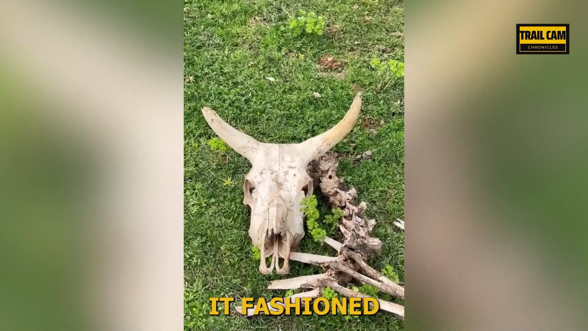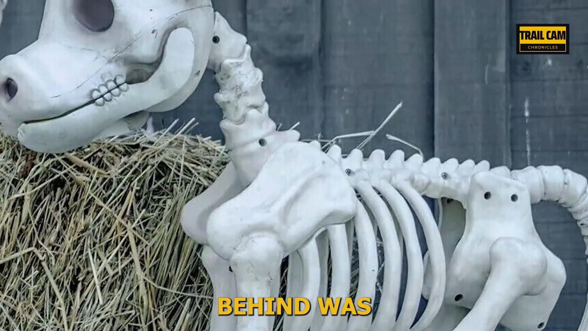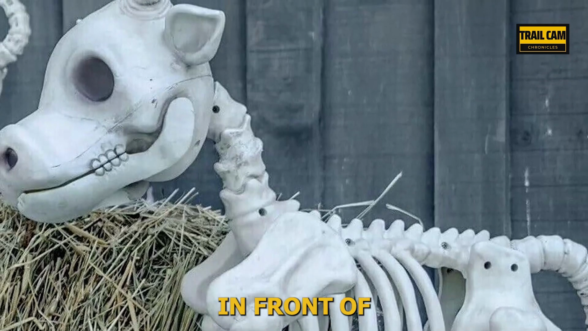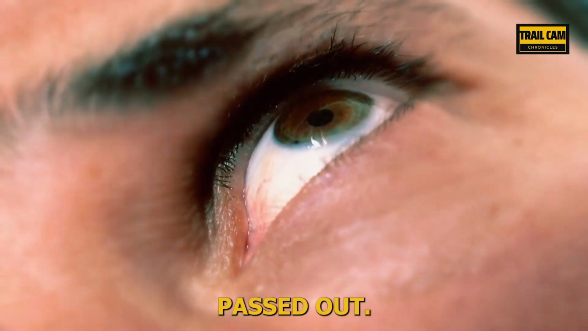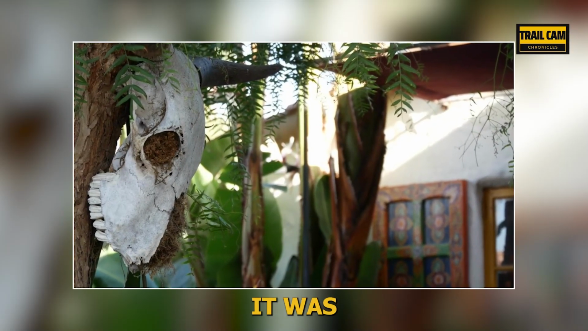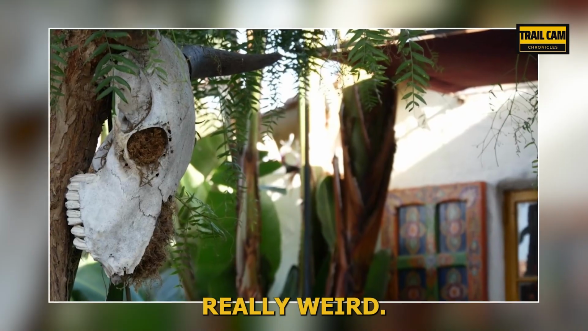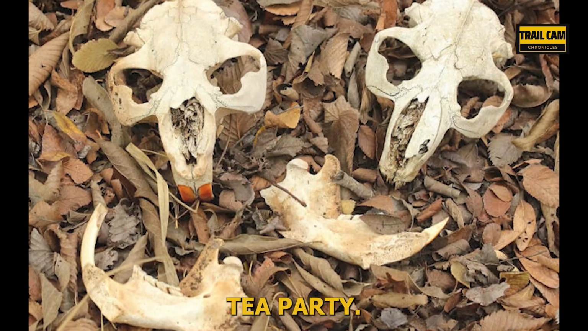Whoever made it fashioned it to look like it was perched on a log. The only thing they left behind was a pretty orderly collection of bones in front of the object. When I saw that, I almost passed out. Given how far we were from the road and how steep and deep the terrain was, it was undoubtedly really weird. It appears as though a cow's skeleton has taken a seat at a morbid tea party."